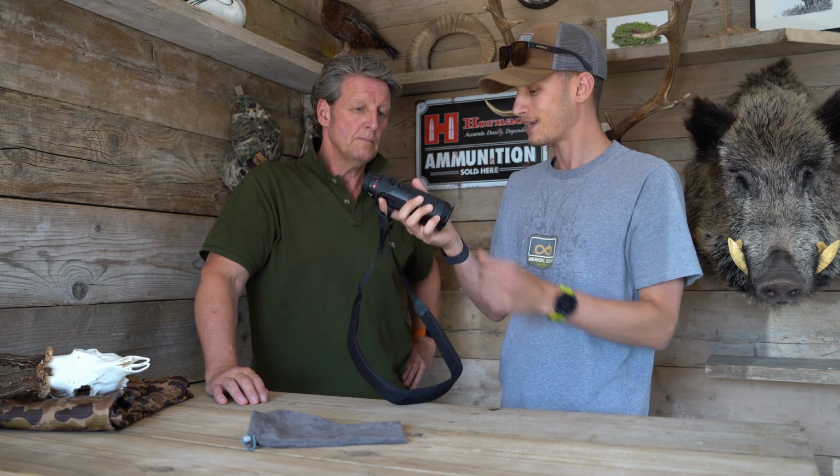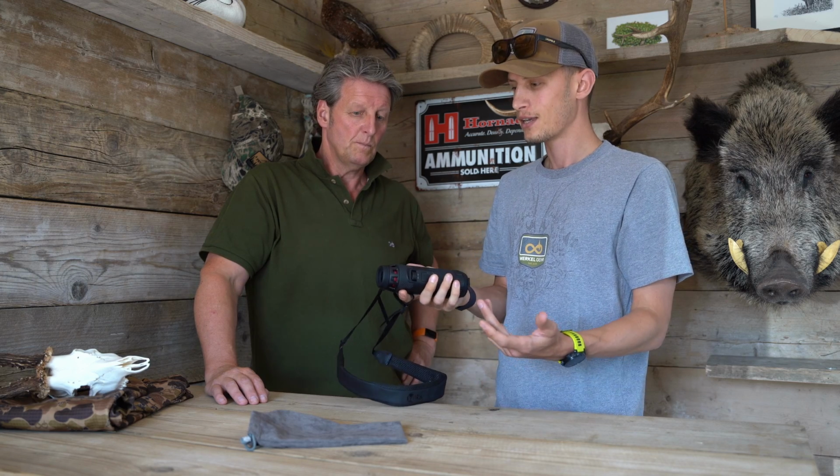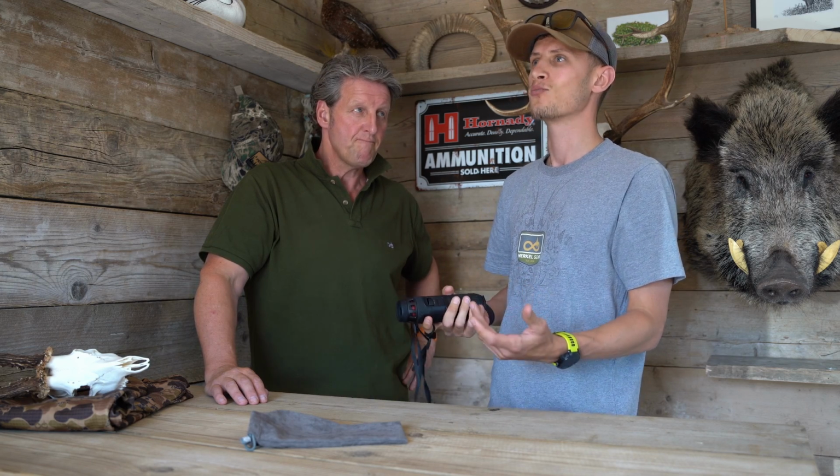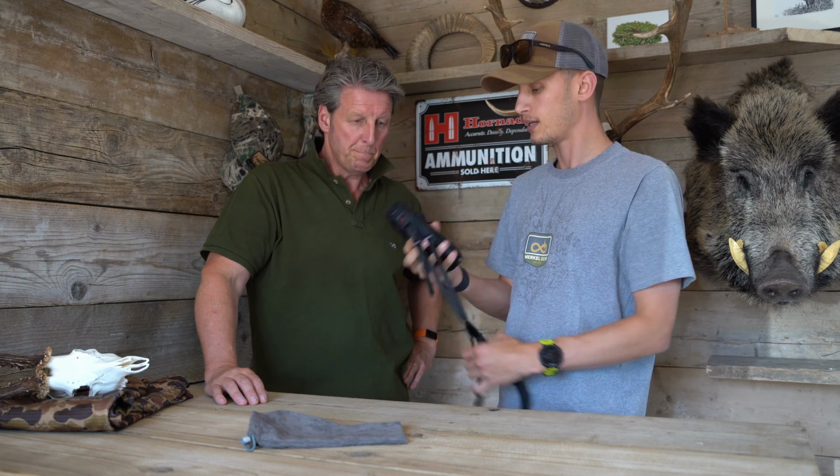The good thing about this is that it turns itself off. I mean, that is off now. So you'll never be in a position where your thermal's run out of battery because you've accidentally left it on. So that's, I think, really a key point.